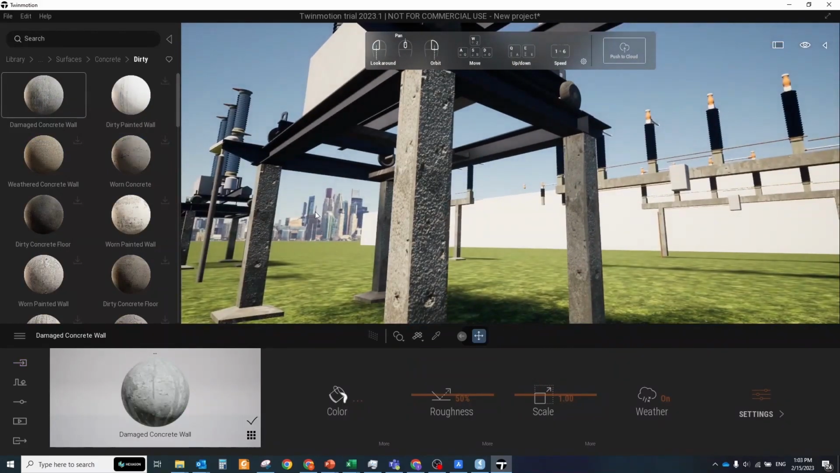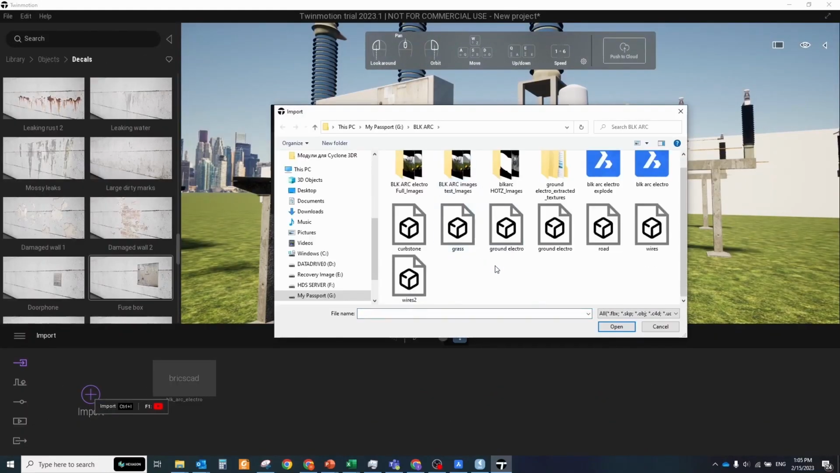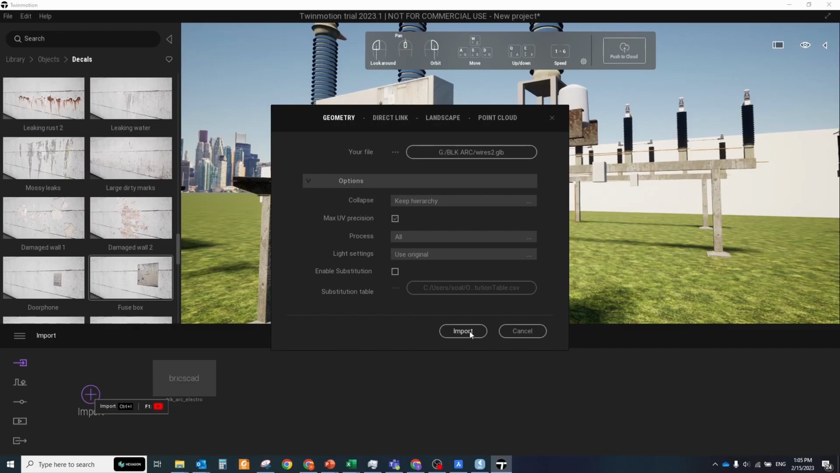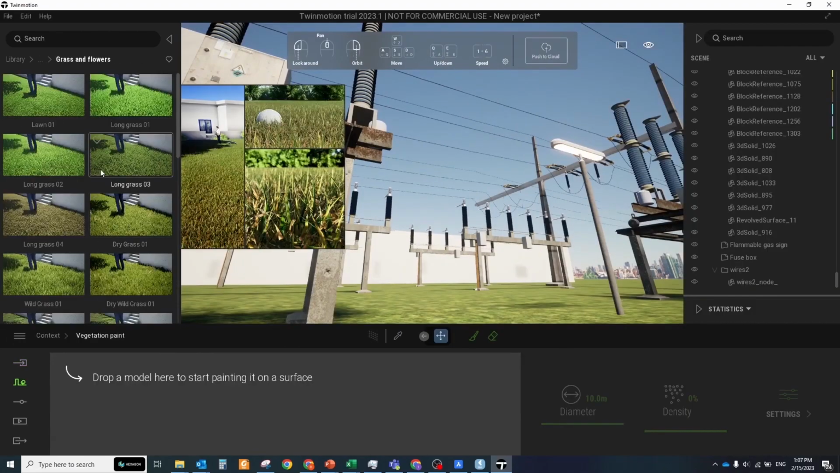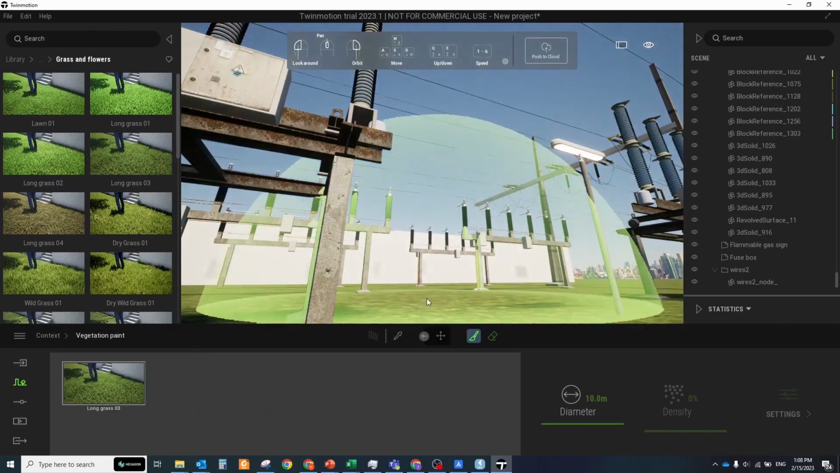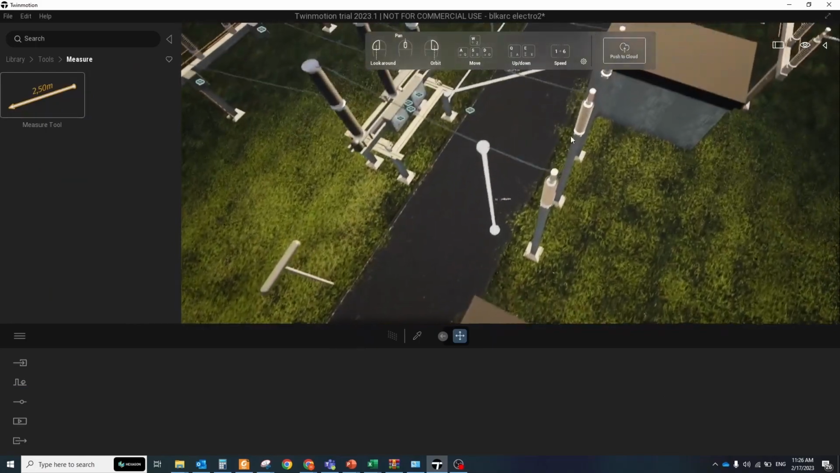To import regular models from other sources, use the same import button but select the geometry mode instead of Direct Link. When all models are imported, play with colors, add light, sounds, some vegetation and other stuff to bring life into your scene. You can use this software for the below purposes.